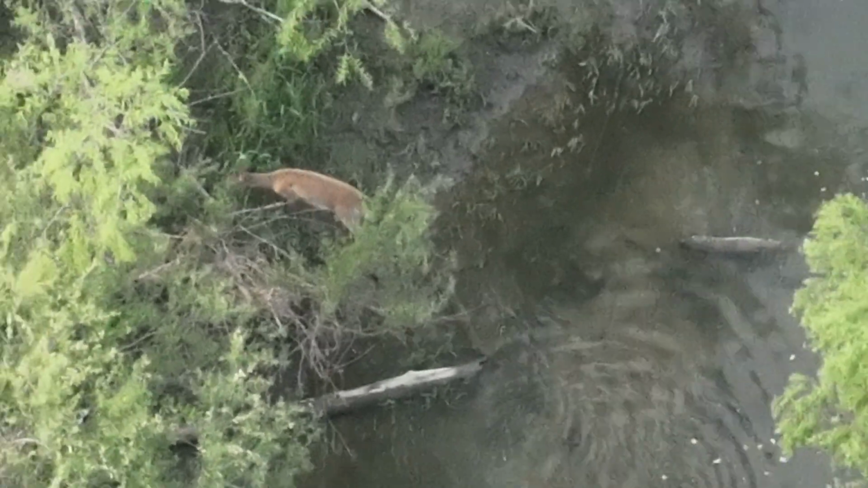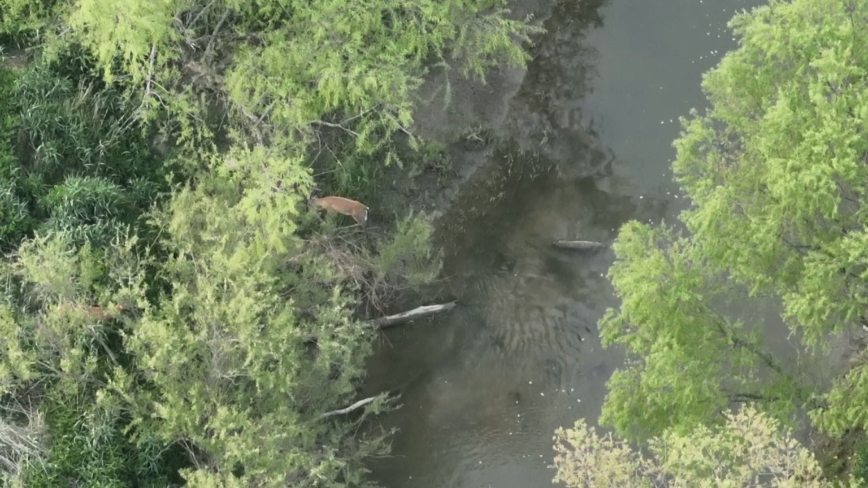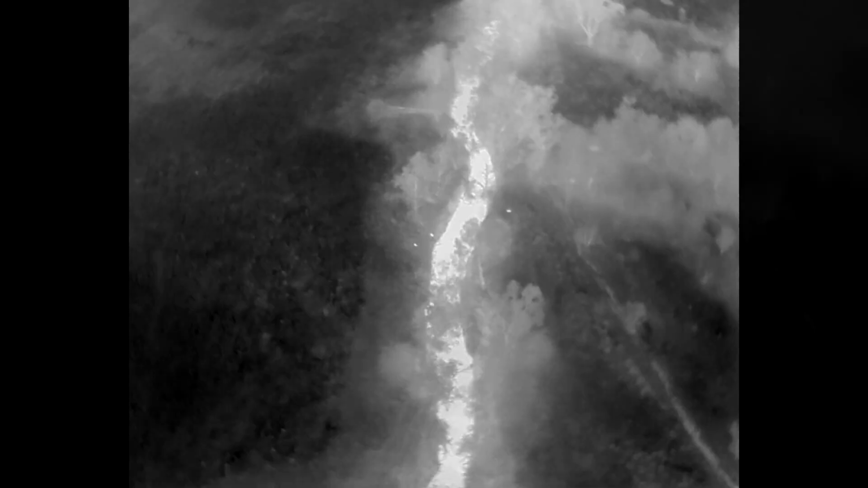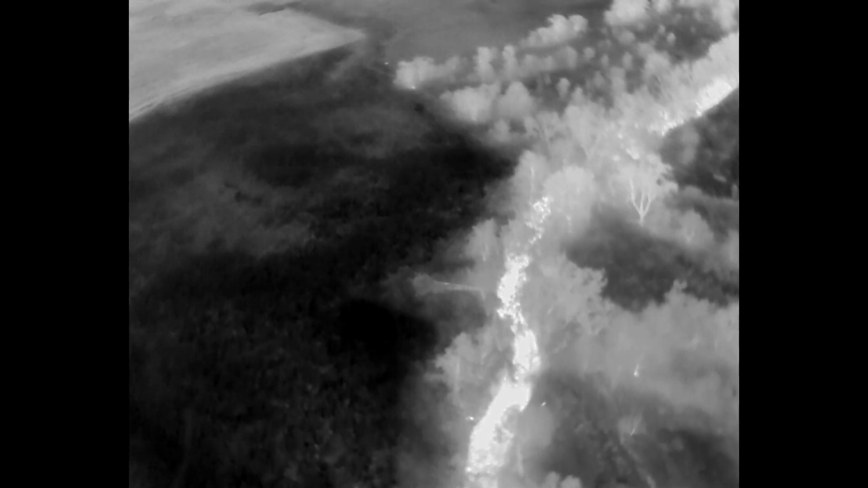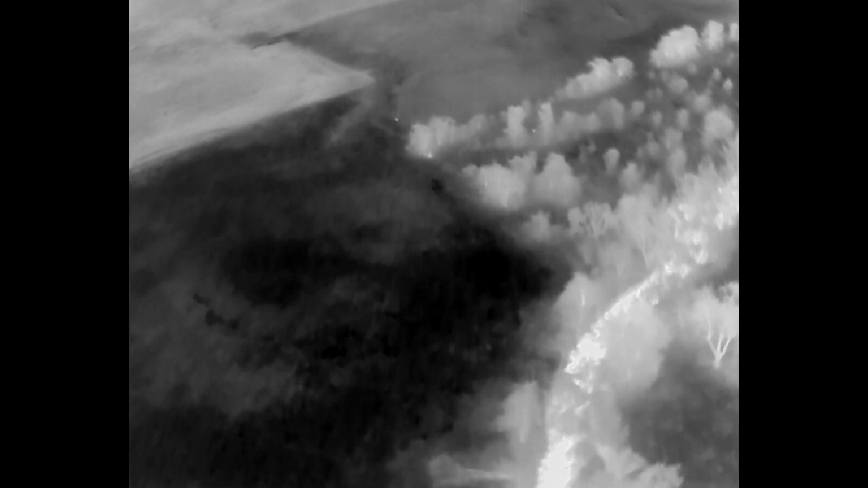And this might be kind of a separate channel. There's a little bit of current, but not a lot. And this is kind of like this river bottom area here. But as I was hovered above monitoring the deer, it's pretty cool that we found Ohio Fawn #2 and continued on my mission.